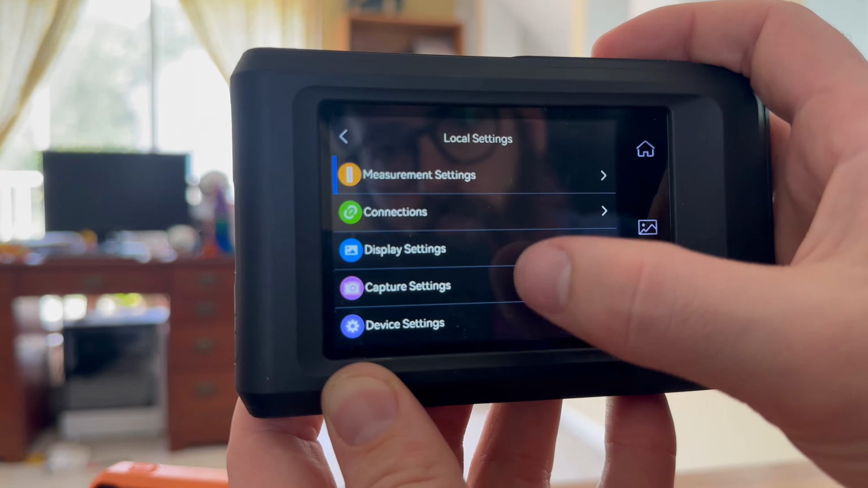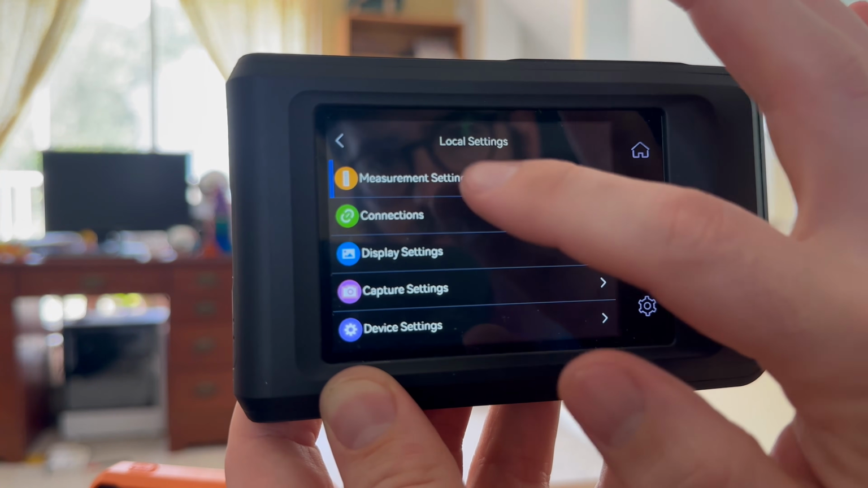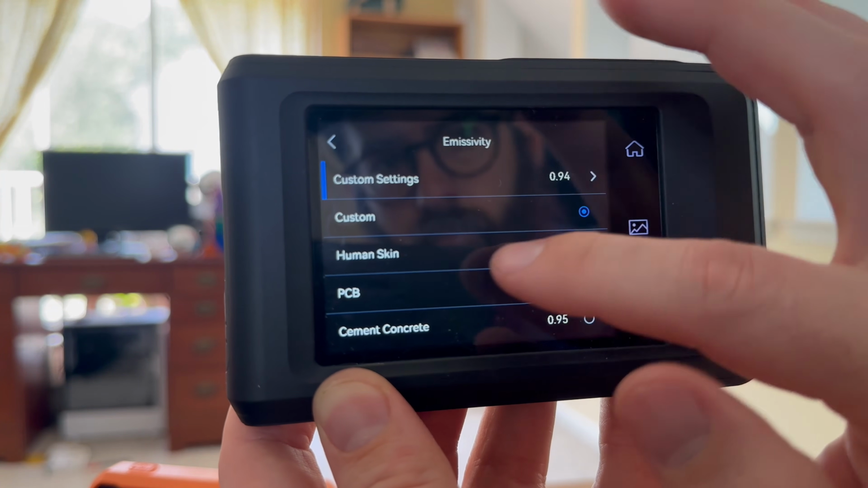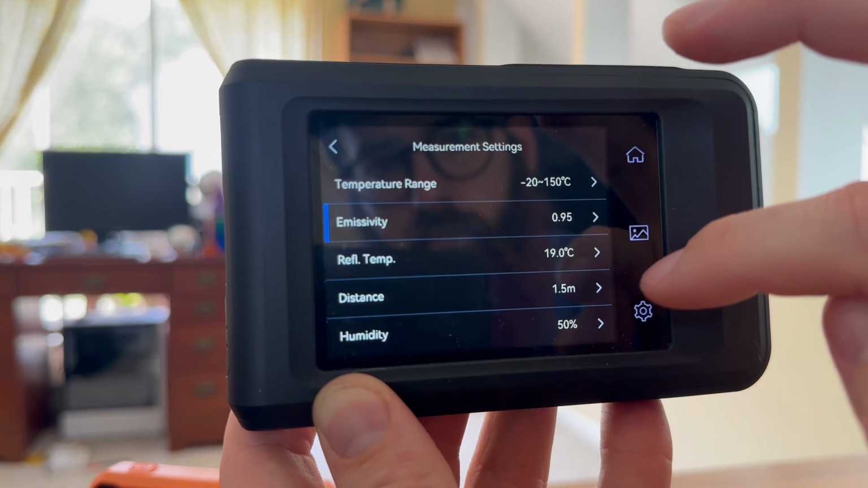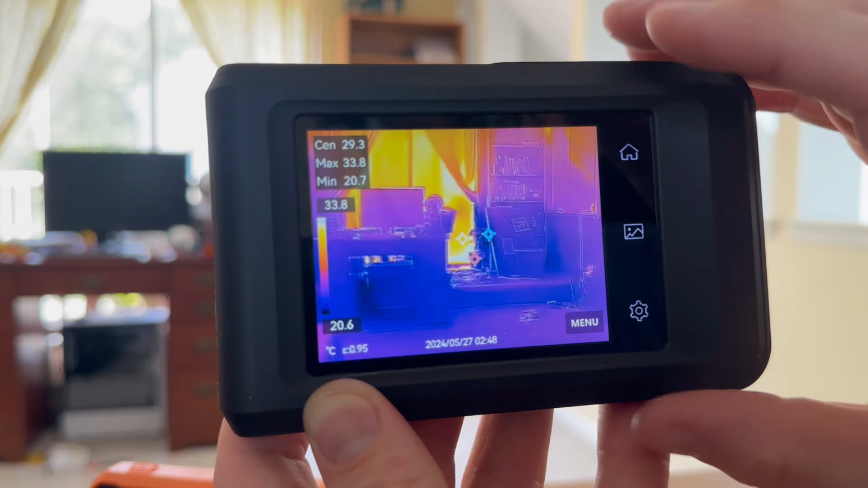Second, I want to be able to change the emissivity of the picture as well as the background temperature. If you don't know why you need that, you should go take a course because it's important, and if you don't know why those things are important, you're going to be taking images that aren't accurate, or you might be seeing things that aren't there.